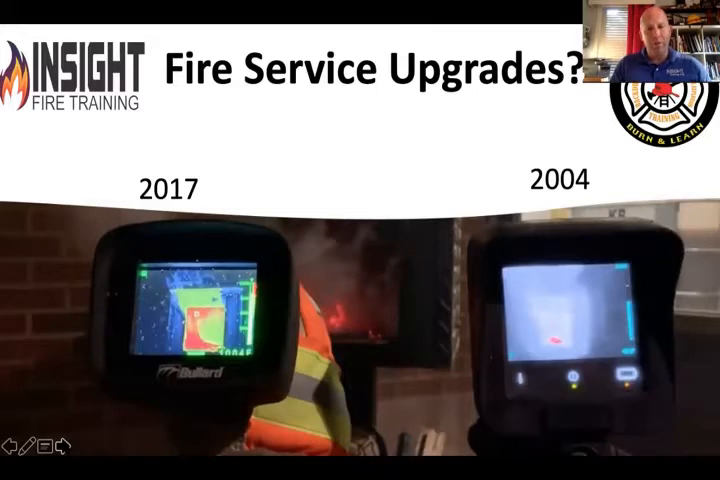It's a big difference. And we got to keep up, man. I don't see anybody wanting to go back to a horse-drawn carriage with the steam engine, positive displacement pump. Everybody wants to stay up and go faster and get there quicker and do things more efficiently and effectively. So why aren't we doing that with our technology?